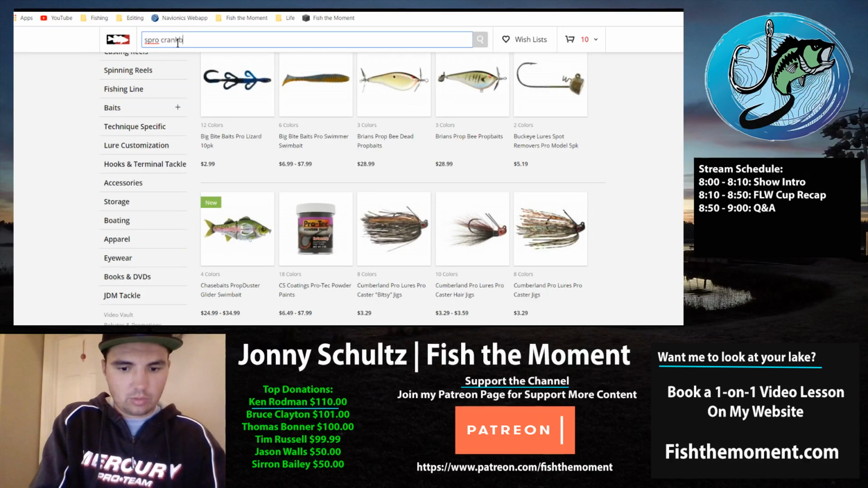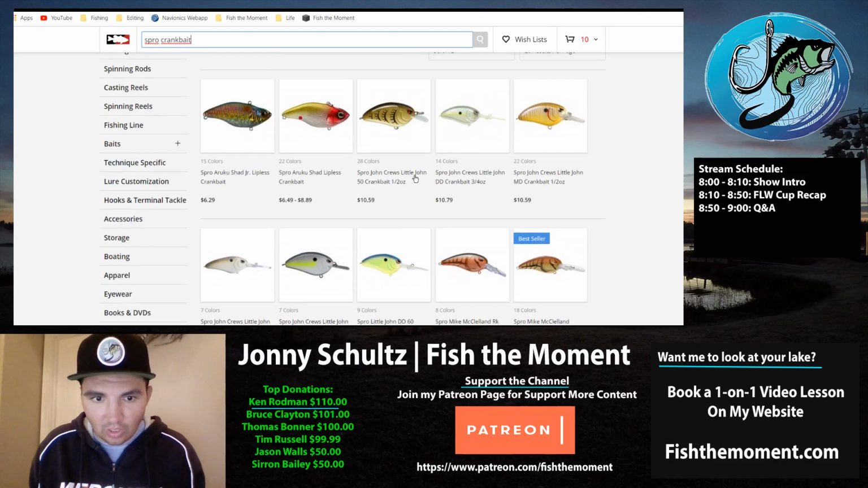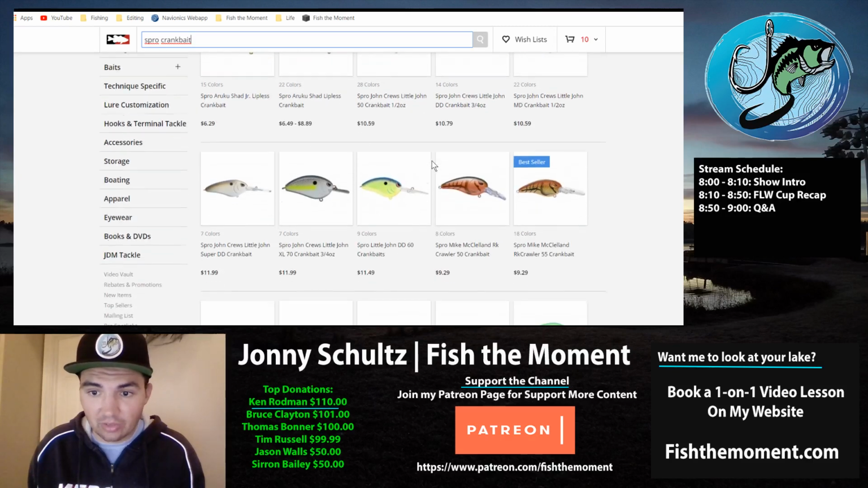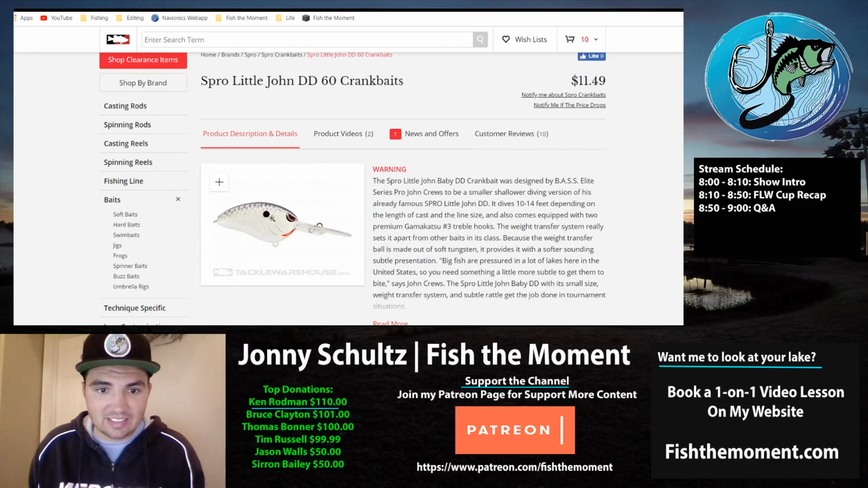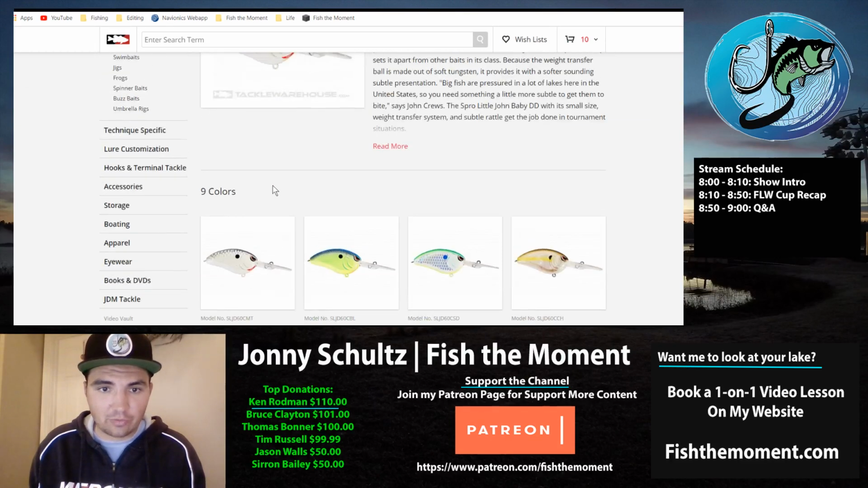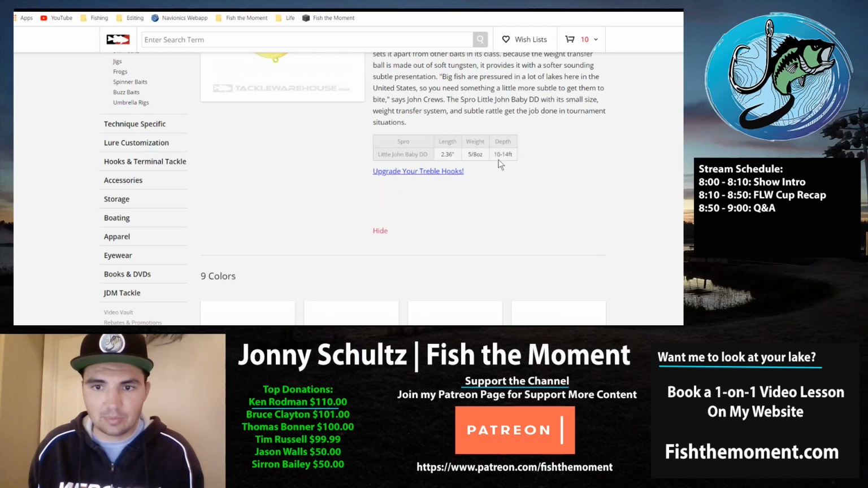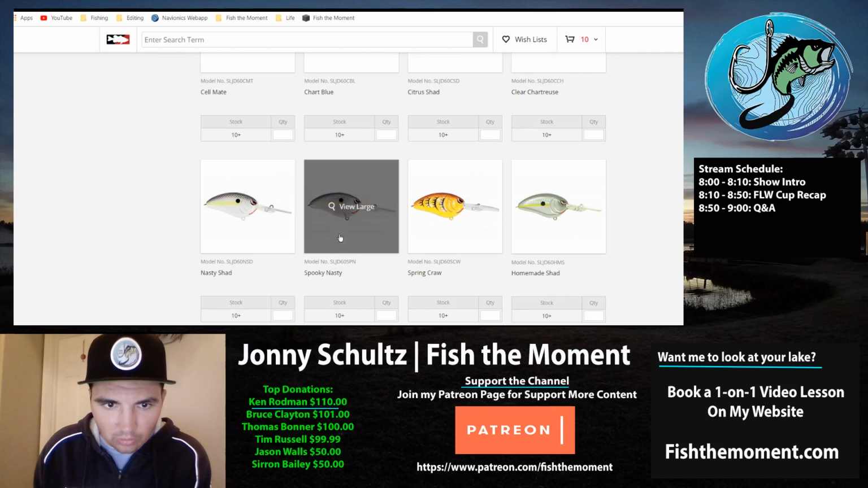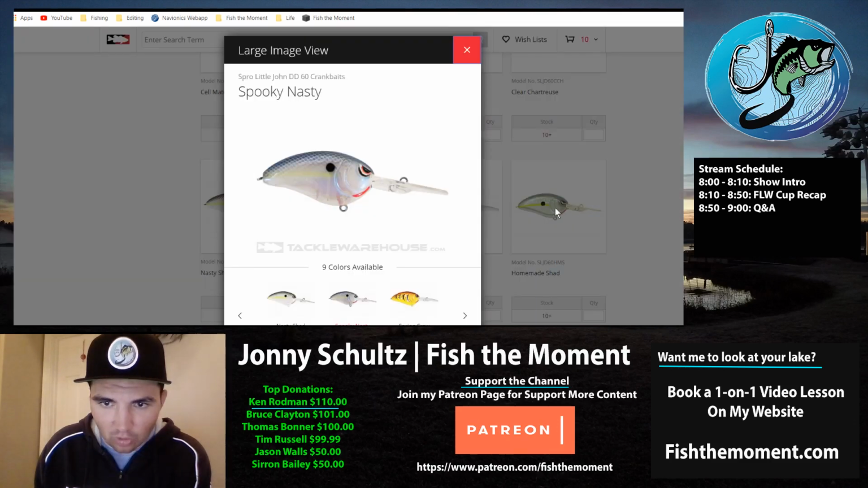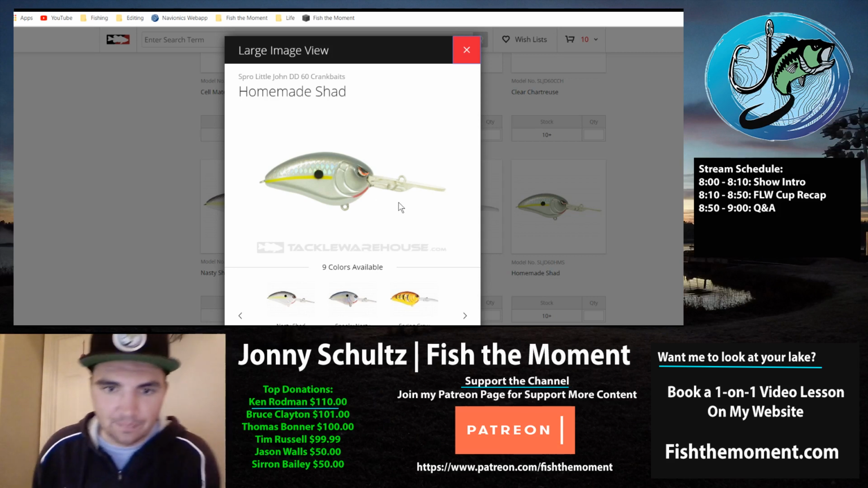Spro crankbaits. He was fishing what looked like something along the lines of the Spro Little John DD60, which is kind of a flat side crankbait that dives 10 to 14 feet deep. And he was throwing it in some sort of, I don't know, the spooky shad or the homemade shad. It looked like a homemade shad. And basically, he was cranking that thing down there.